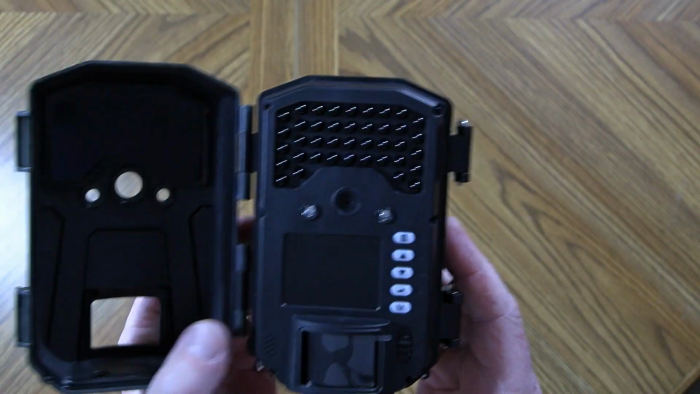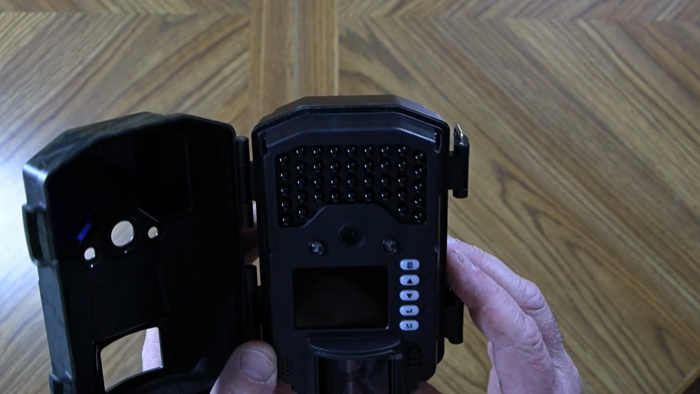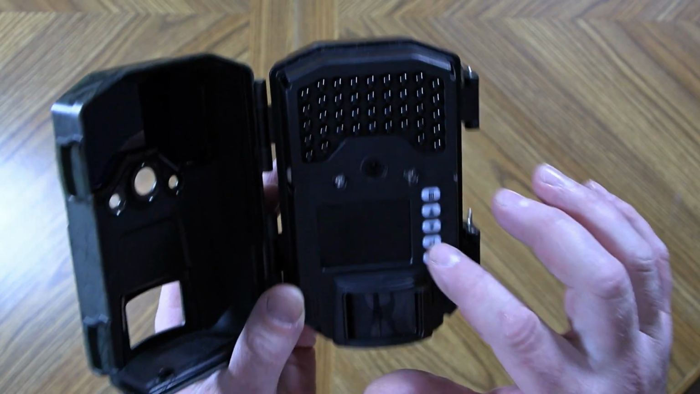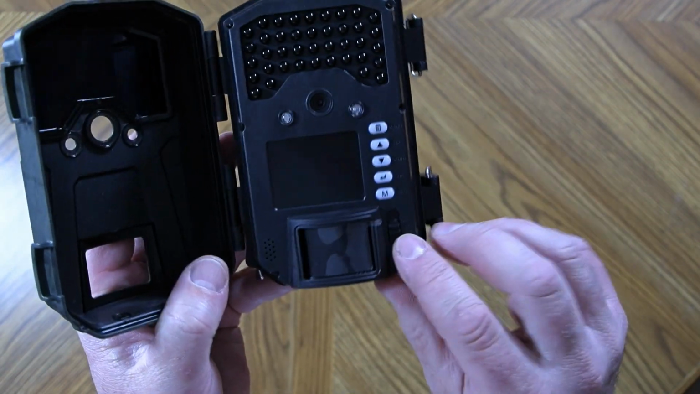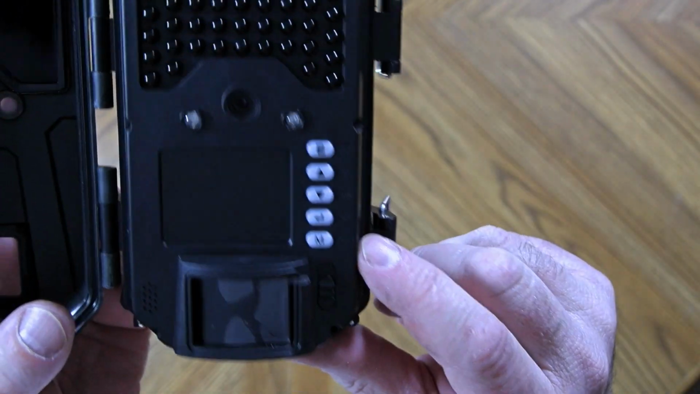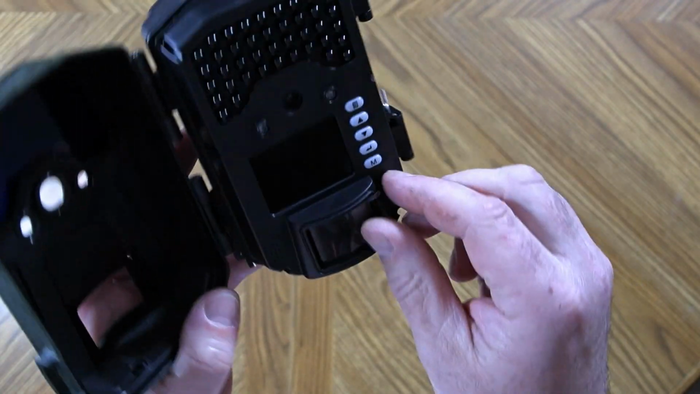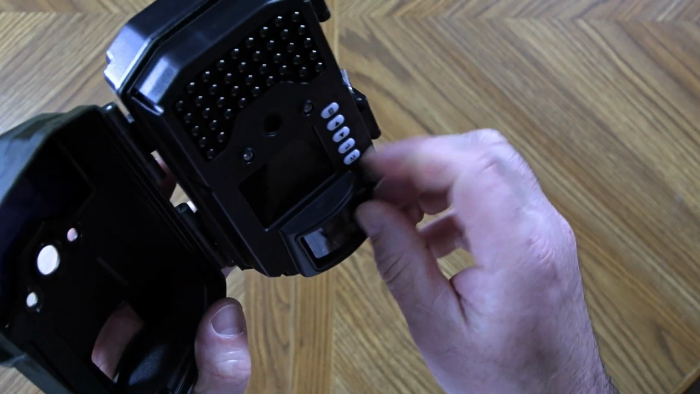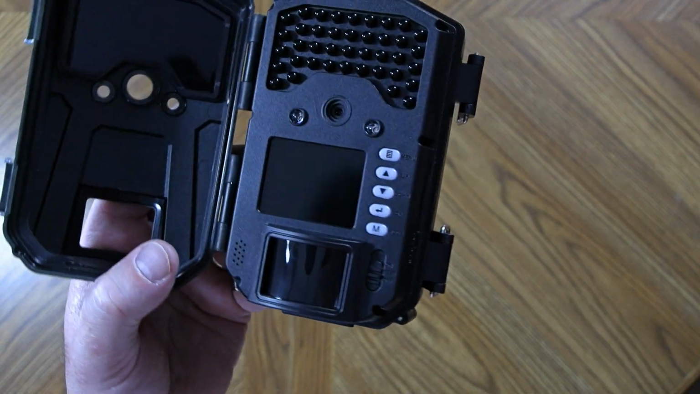Looking inside the camera, you do have a display screen here. It's a digital screen that'll let you play back your photos or videos right on the camera if you so choose. It also will be able to set up your menu. If you look, it has a 3-position on-off switch. So you have on, off, and setup mode, and that's how you'll access your menu. Here, don't forget to remove all the coverings here. If you would leave that covering on, it could affect the camera's performance.